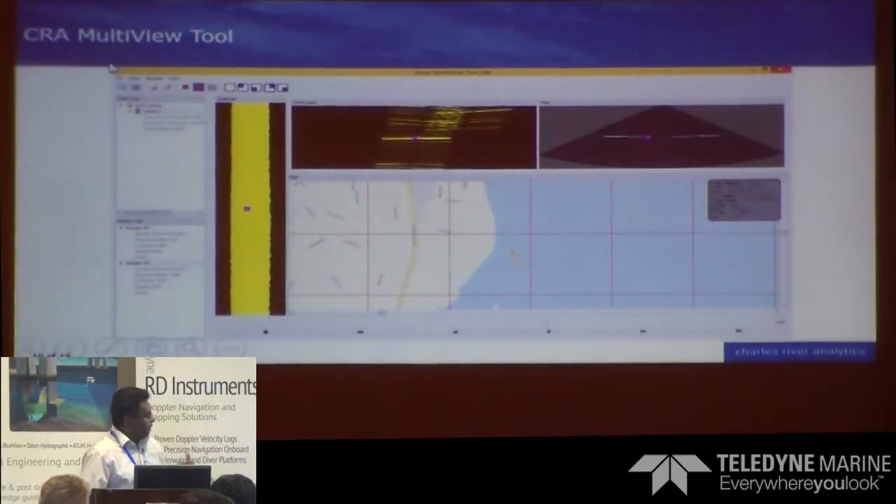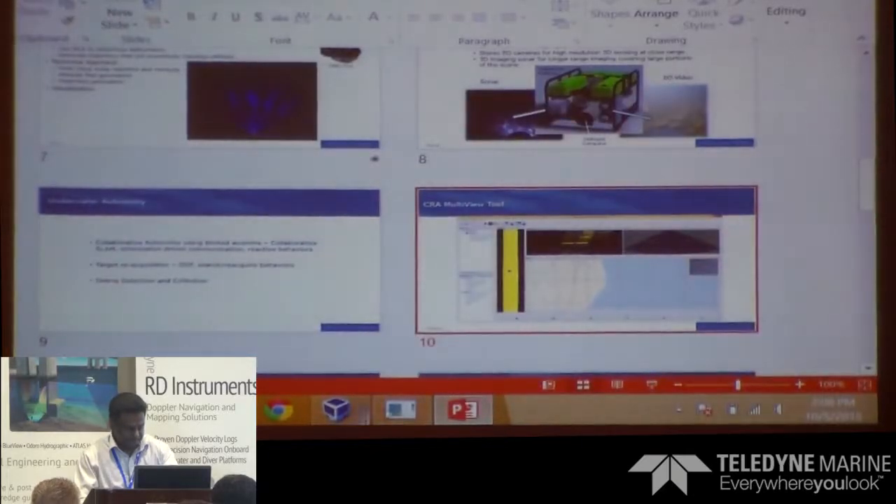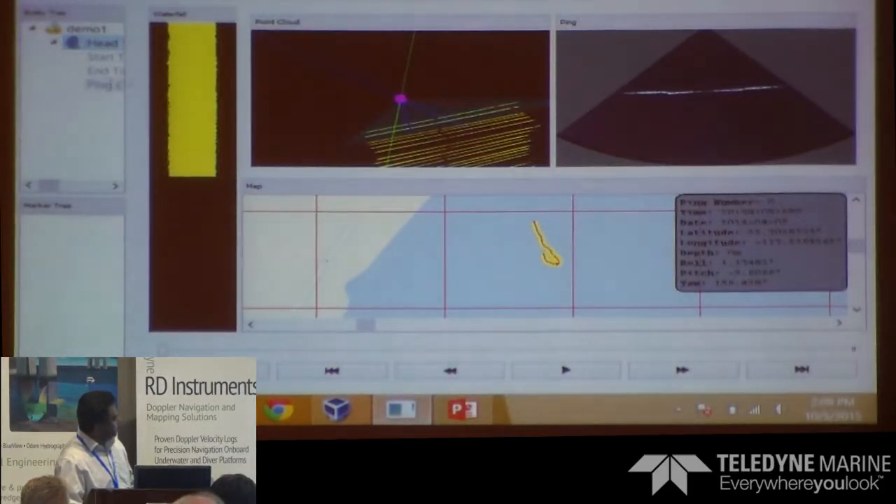So when we develop these tools, we have our own tools for visualizing, like the ProViewer, for example. I will just quit this and let me see whether I can pull up the multiview tool, which actually I will just look at one head from the SON files that we get from Teledyne sonar files.